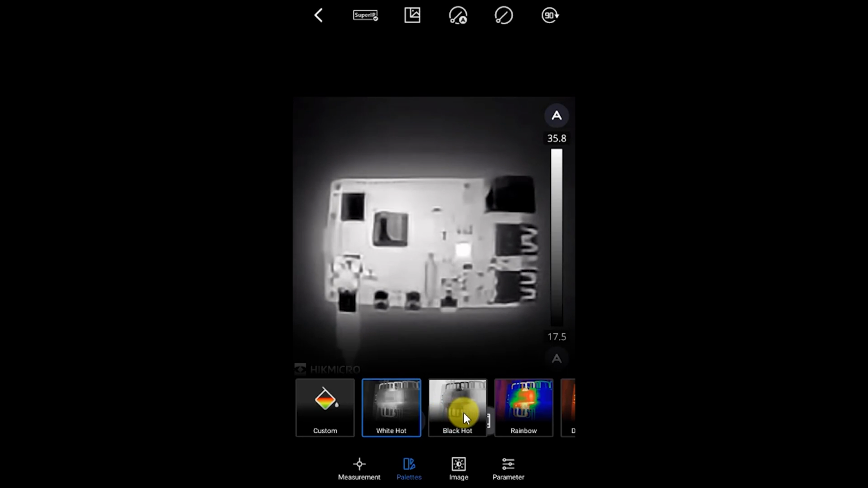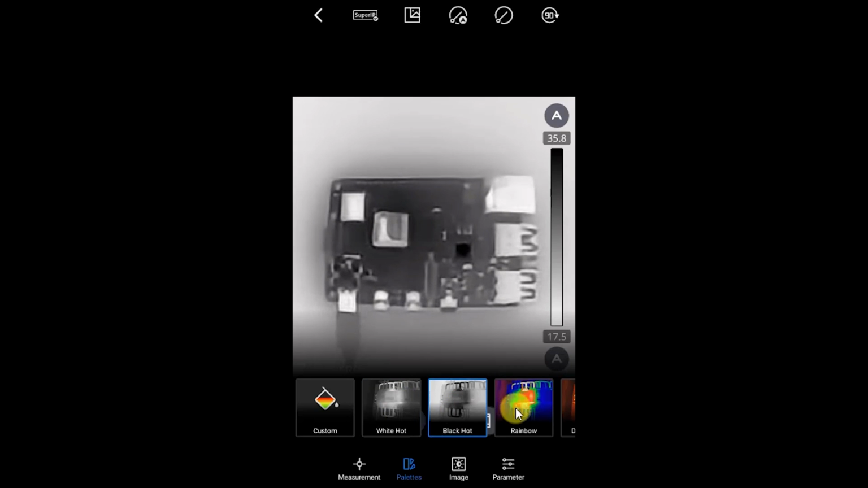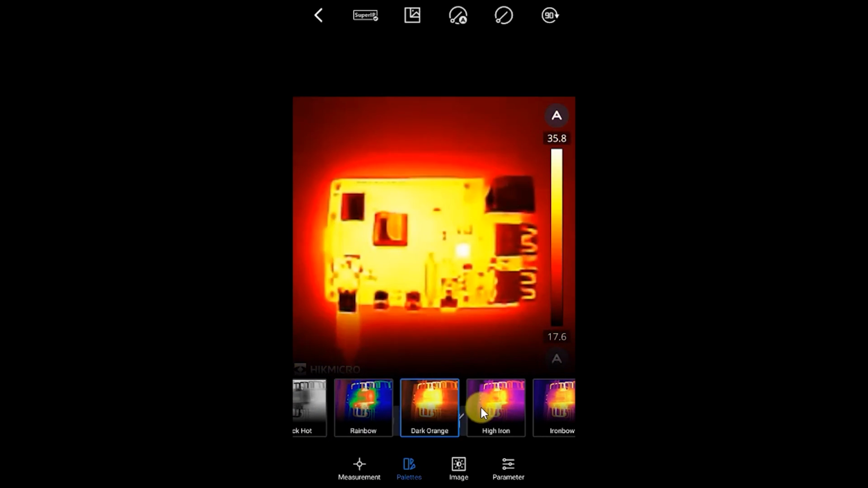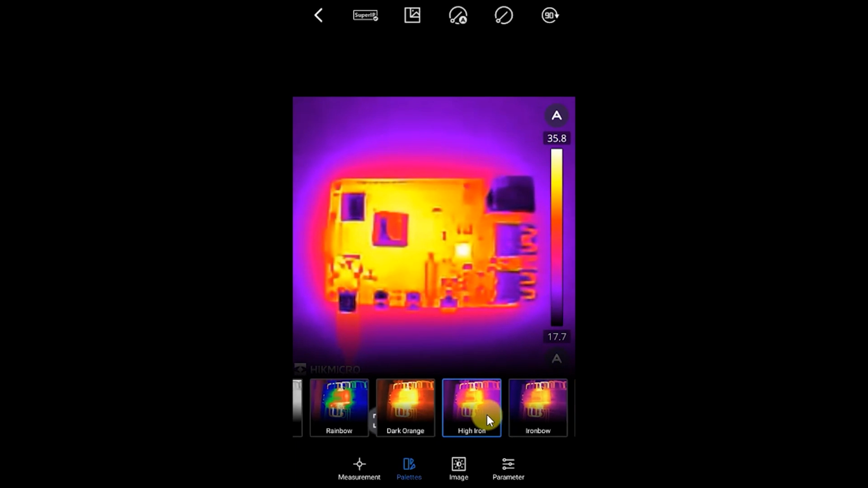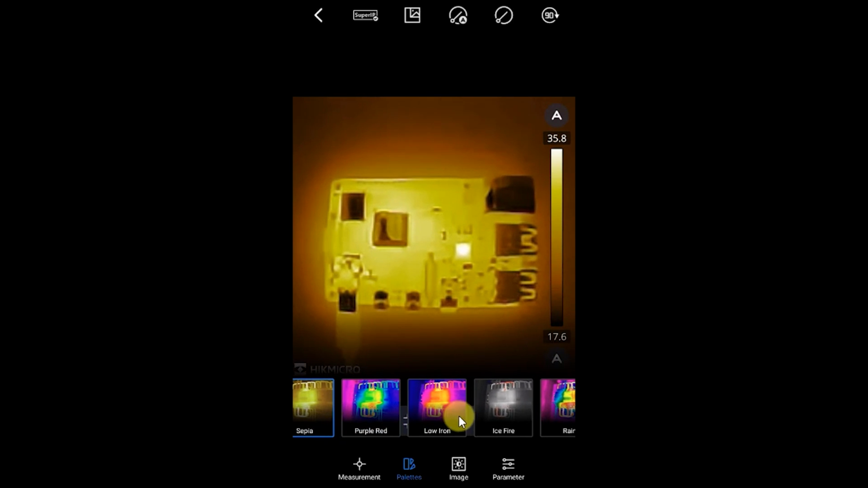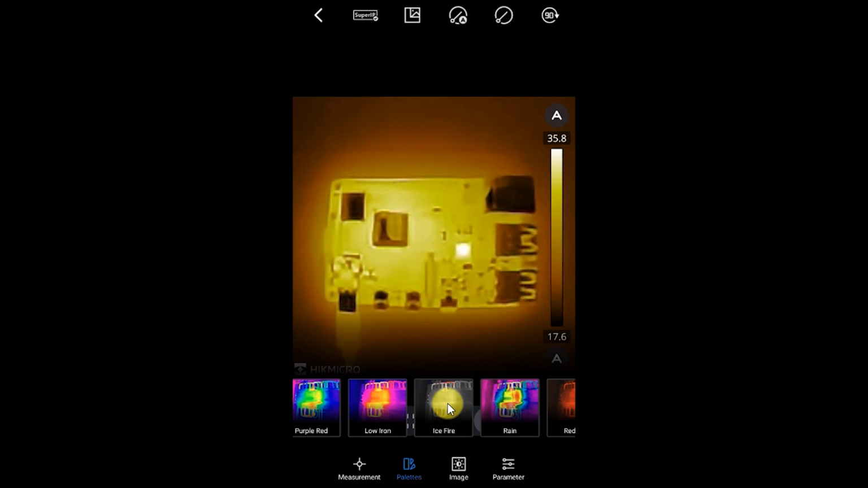So let's just have a look through here. Again, we've got the white hot, so white areas are hot, black hot, where black areas are hot, and rainbow was the one we were just looking at. We can then do different color palettes depending on what I guess is personal preference here. Ones which become really useful then, we have here an ice fire.